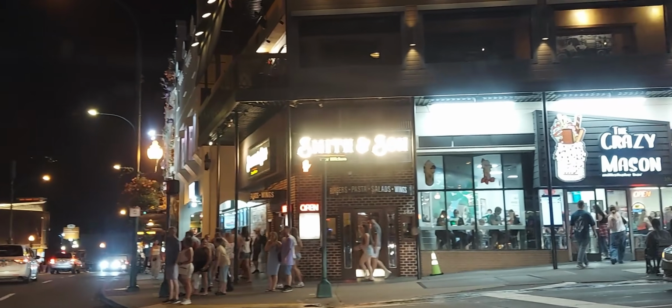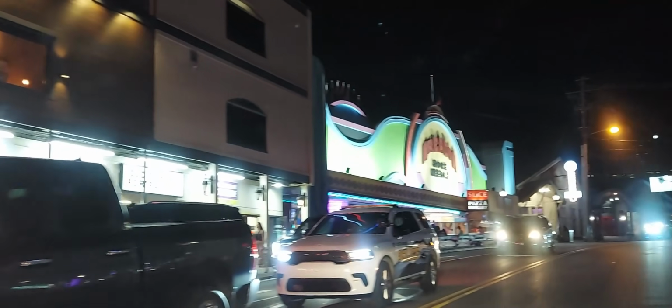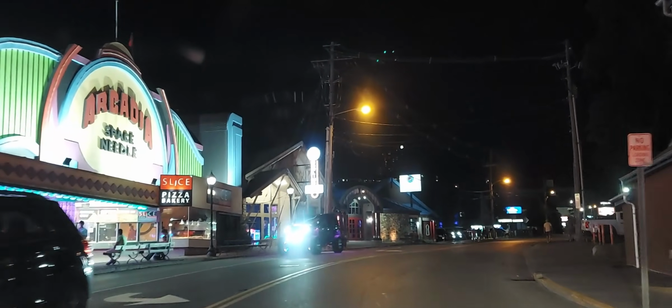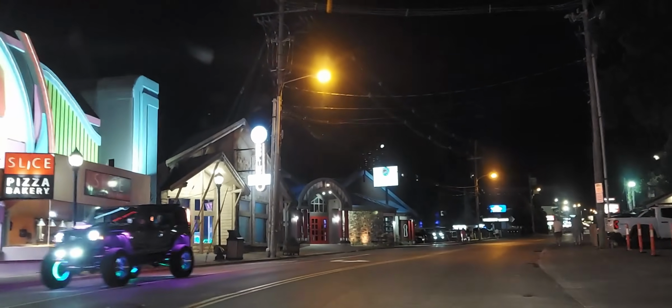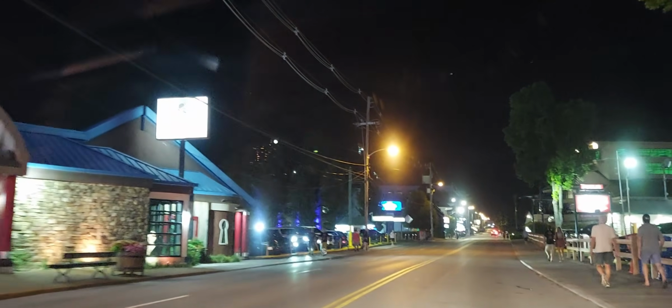These people don't read signs. Guess not. Doing something different. I haven't gone up Airport Road at night to see what's going on. So let's go up Airport Road and see what's going on, if there is anything at all.